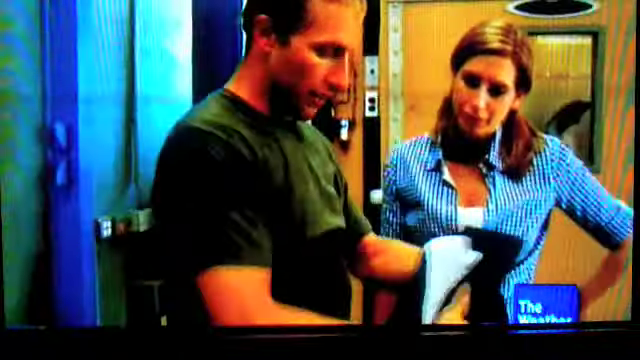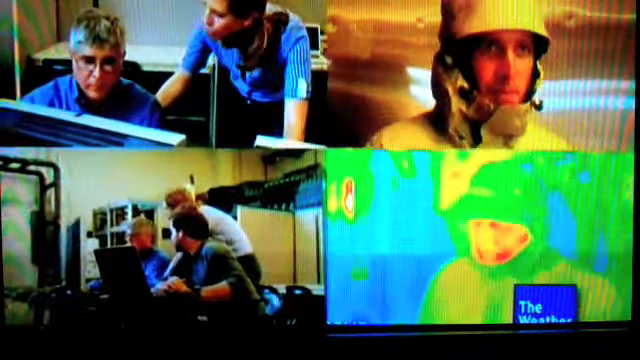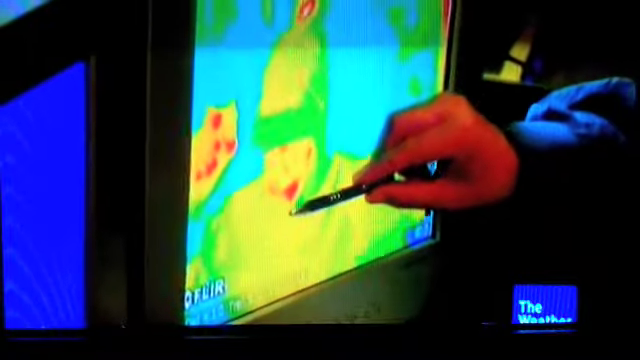Without a single drop of rain, Newton is soaked inside and out. Can any of the rain gear options keep Newton dry? All right, Daryl, I think what's important to note here, as we're just watching him, he's a couple minutes in, he's looking good. You can see the heat start to animate more out of his armpits. And he's got a uniform temperature on his chest.